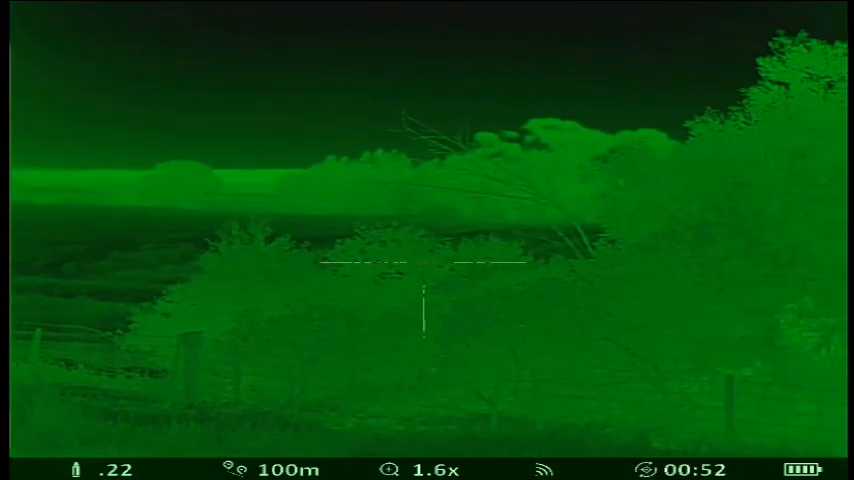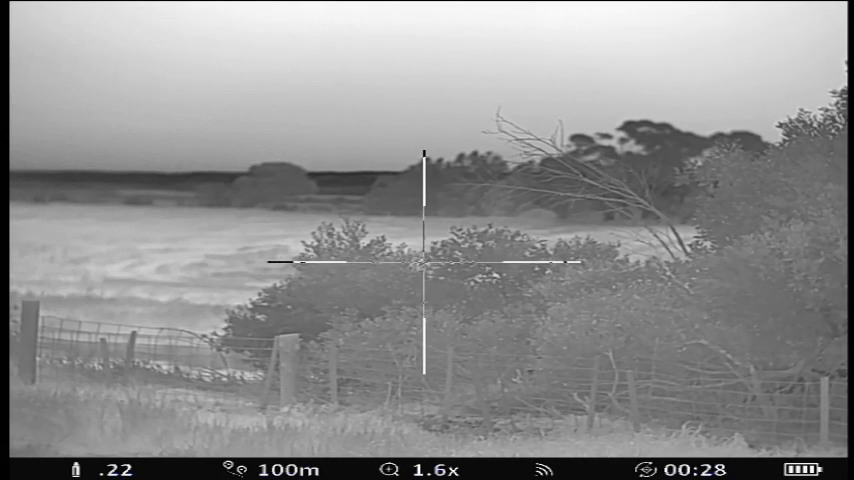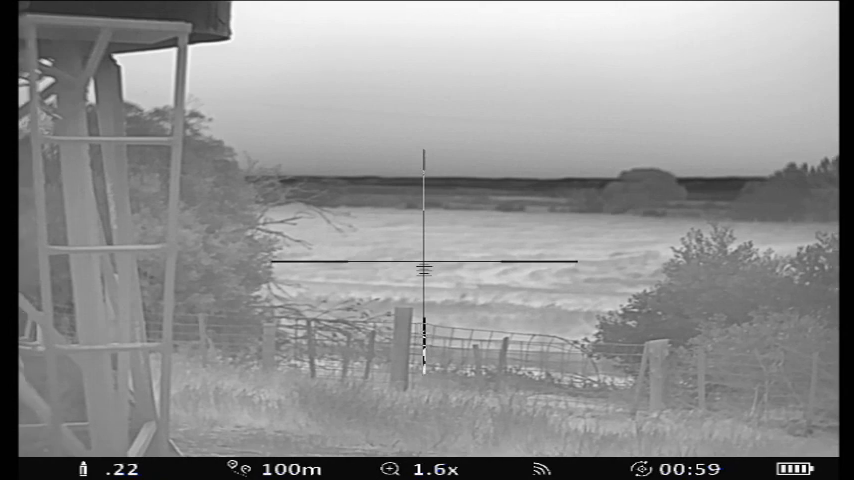Along with the 7 different colour palettes, you have 6 different reticle styles. So you can choose one that suits the way you shoot, or the one that you like the best.